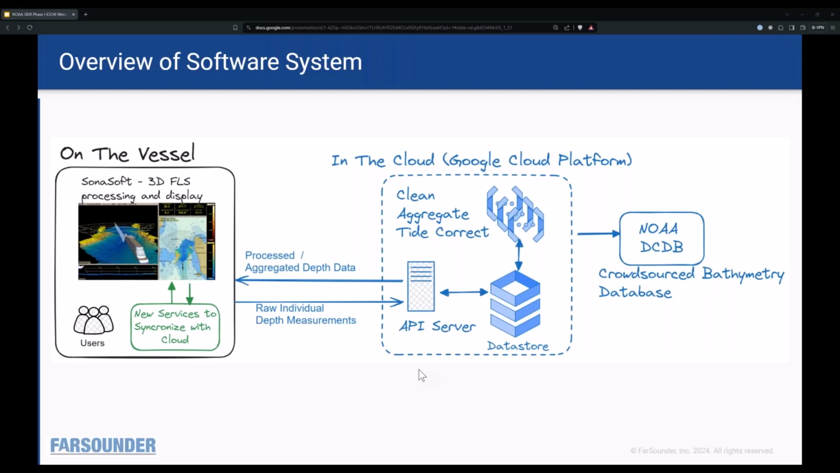So in NOAA waters, it's almost always mean low water. And then outside of that, it's usually LAT, I think it's lowest astronomical tide, something like that. So we're not producing survey grade bathymetry data. It is swath bathymetry, but we're not going out doing S-44 based order, special order surveys.